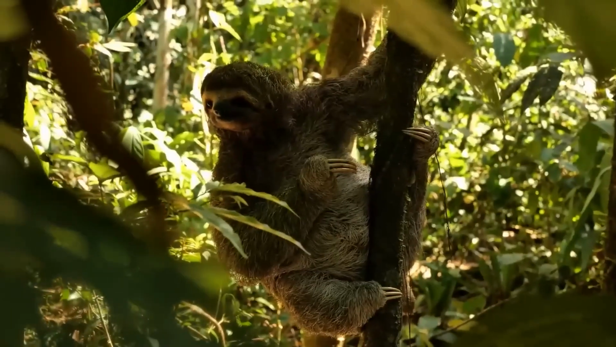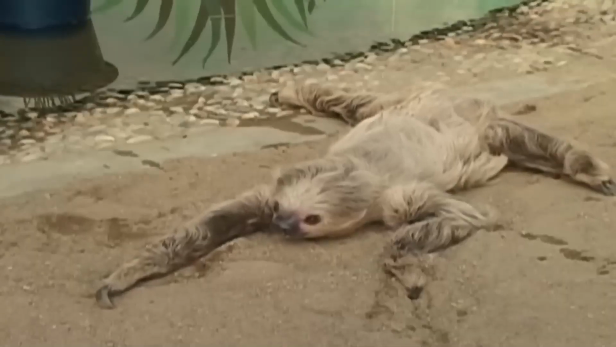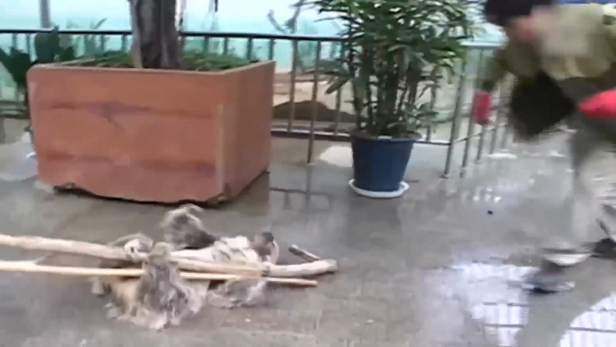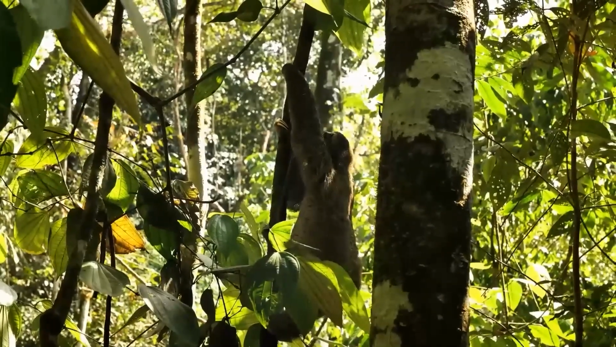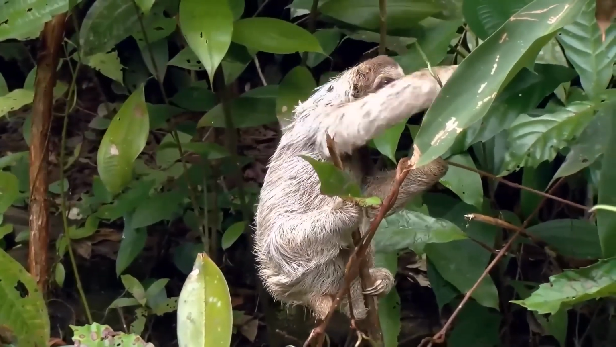Sloths. If you thought sloths were nothing but lazy critters, prepare to have your mind blown, because it turns out they can move pretty darn fast when they want to. I mean, check out the footage of those little guys attacking those humans with lightning speed. Honestly, it's probably best to give them their space and let them do their sloth thing without disturbing them. Who knew these seemingly laid-back animals had such a surprising burst of energy in them?